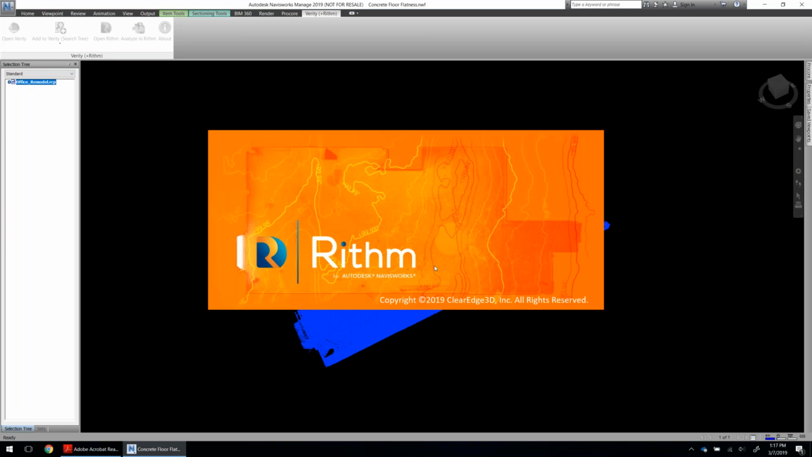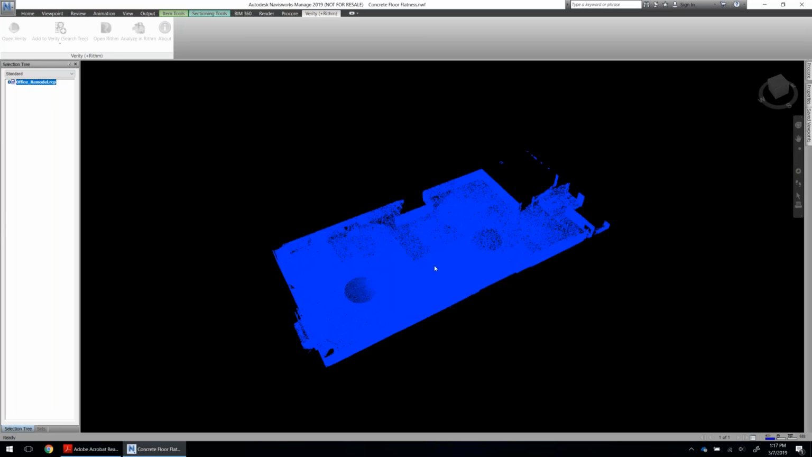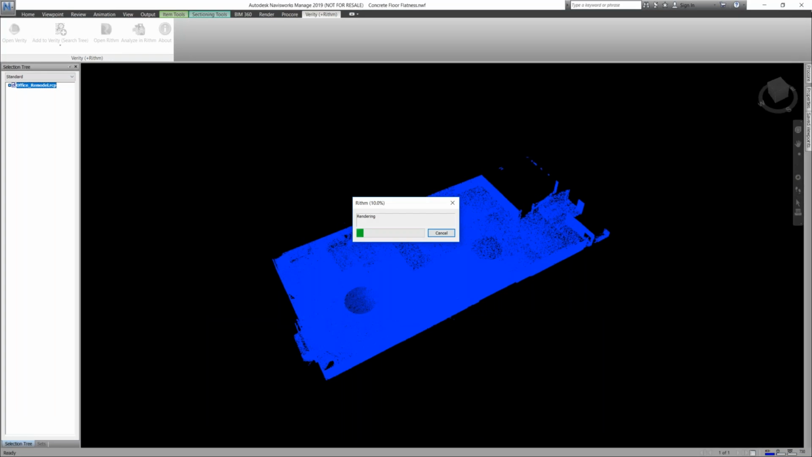So the Rithm application works side by side with Navisworks. It takes data from the Navisworks model and analyzes it in Rithm, and then we can bring that information back.